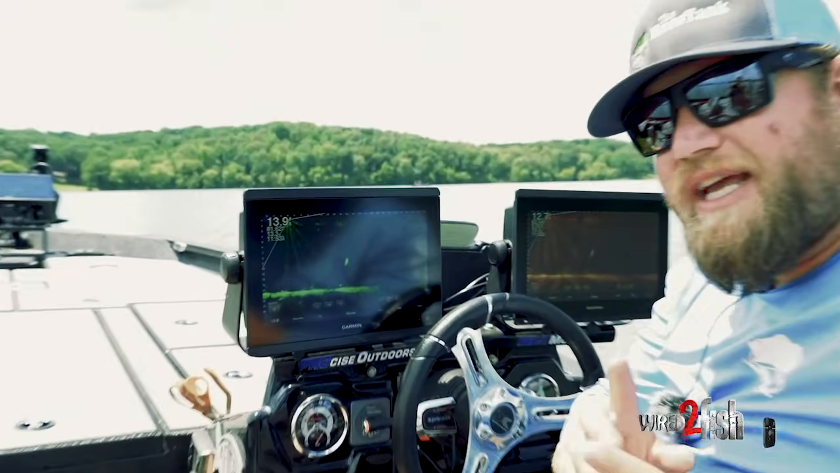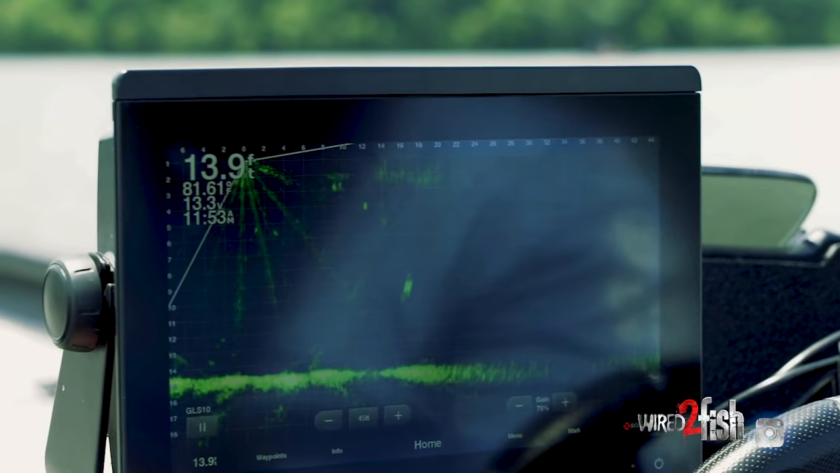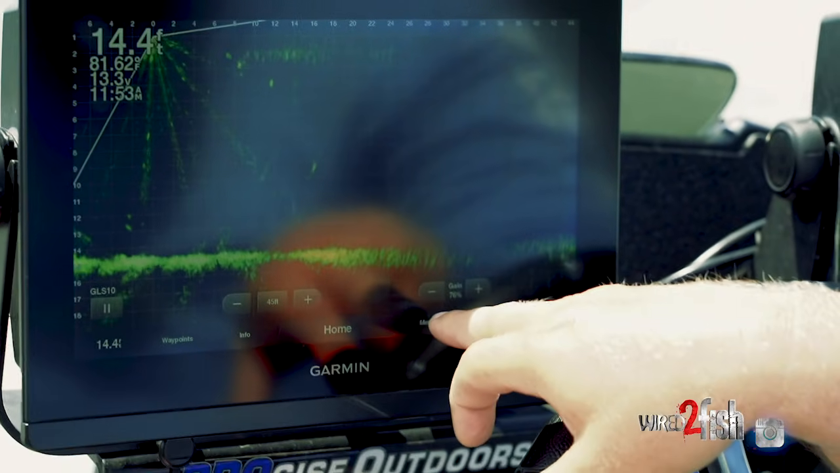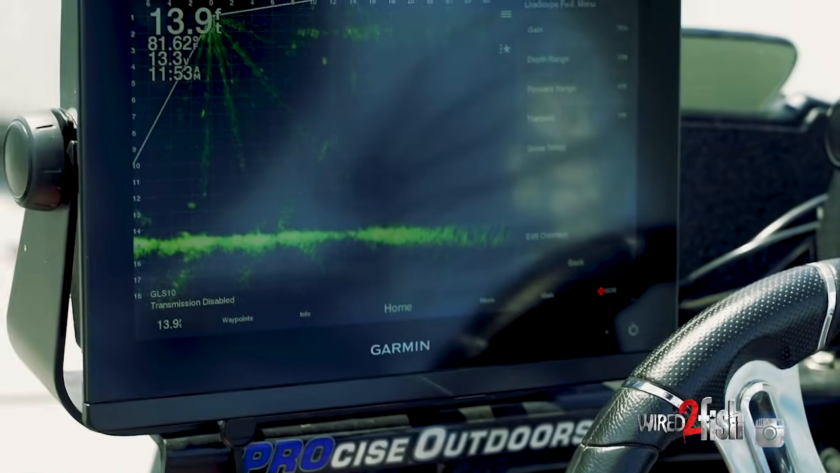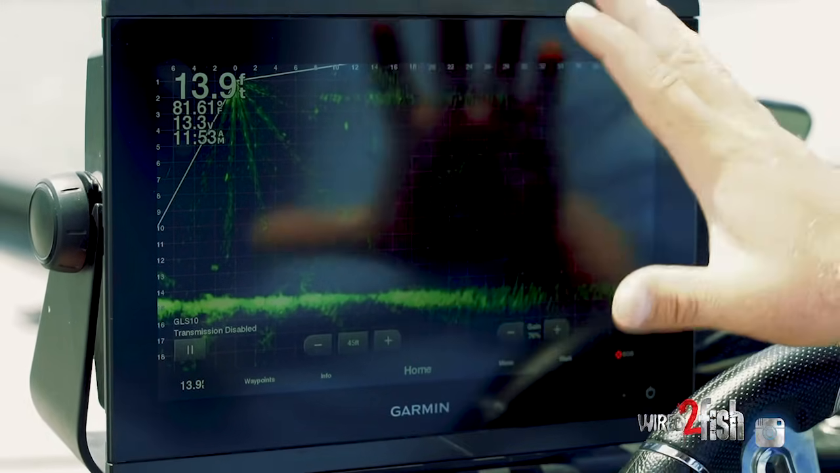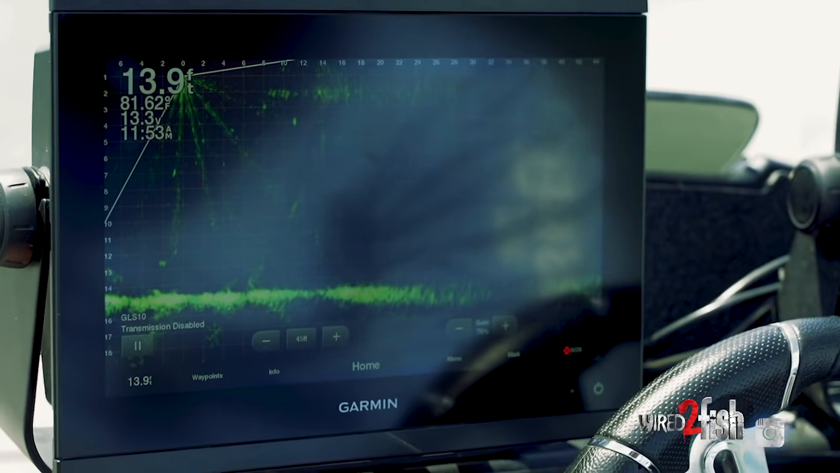The second option, and this is the option that everybody has, is you go into your menu on your Livescope screen and just hit transmit off. That's going to shut everything off. It's not going to work. It's going to be frozen, and it's not going to sit there and overheat.